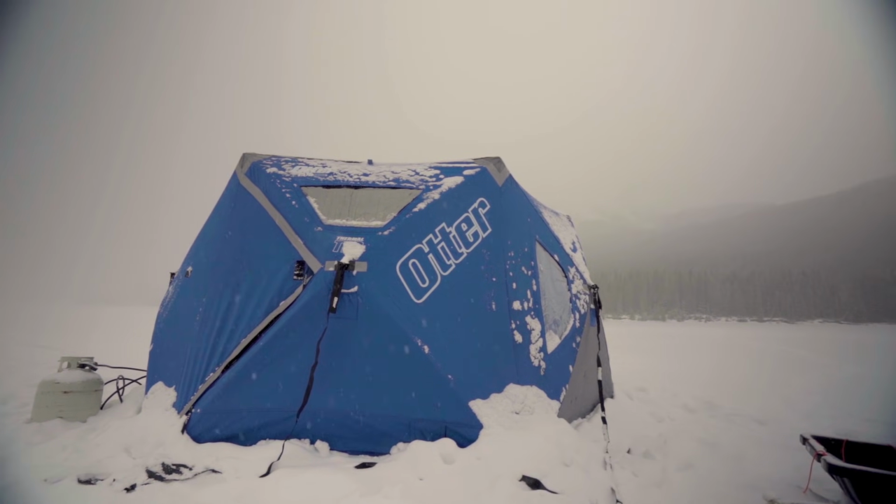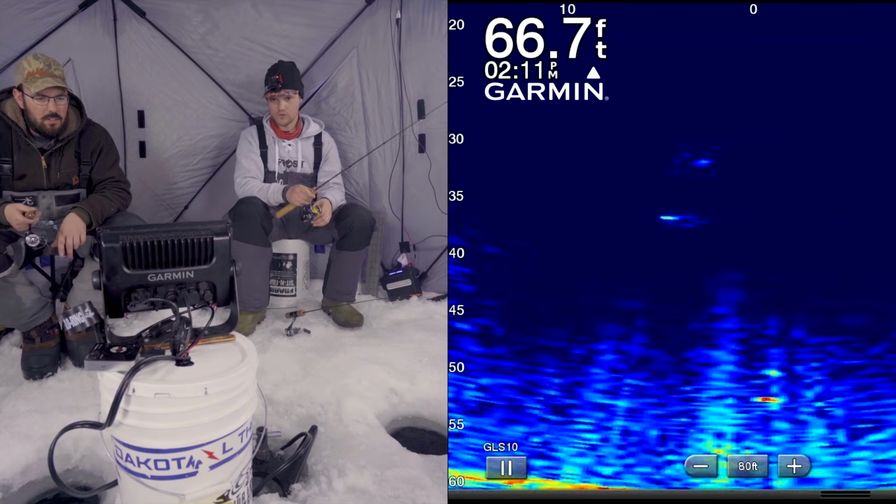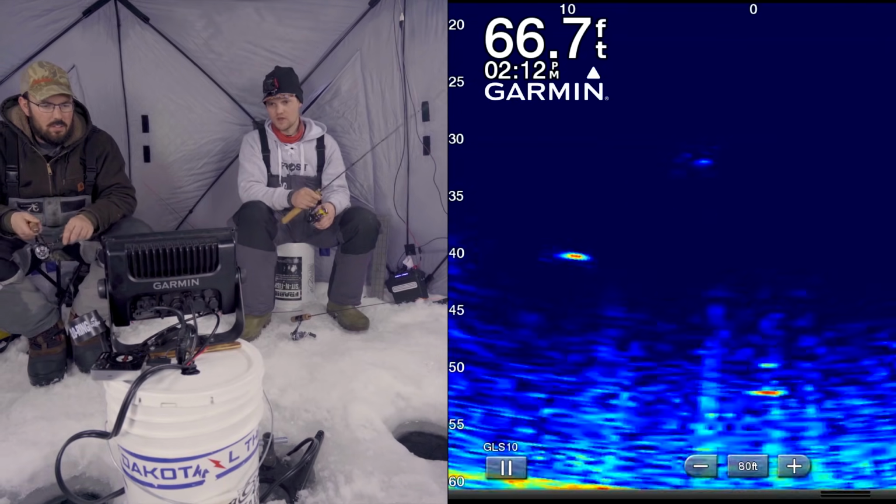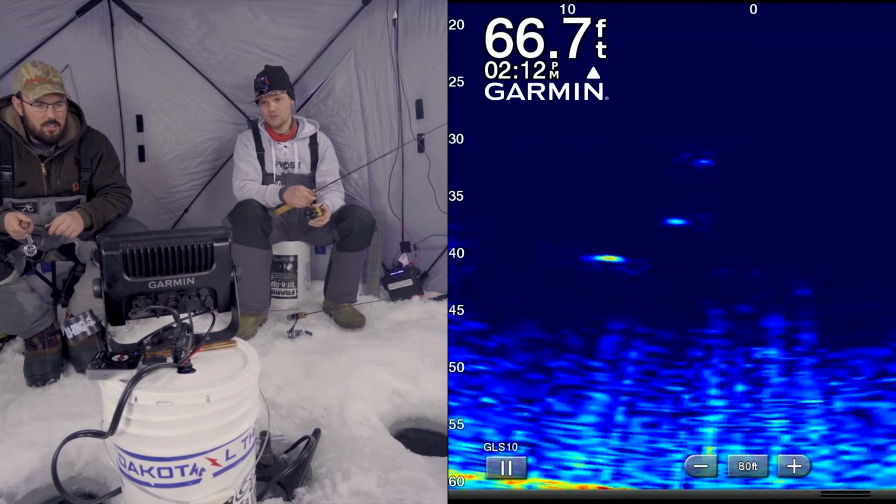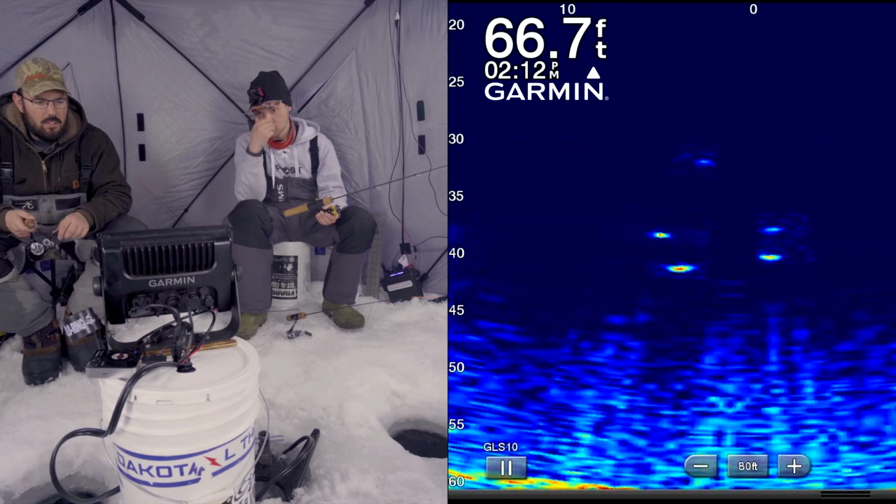I'm sorry. The Panoptix seems to be a lot more clear in under 30 feet of water, which is where you're normally going to be fishing for pike, walleye, perch, whatever. In this 80 feet of water, we have the gain up so high that there's a lot of interference or just clutter in the water column. You can still see your jig very clearly, but it is among a bunch of other distortions.